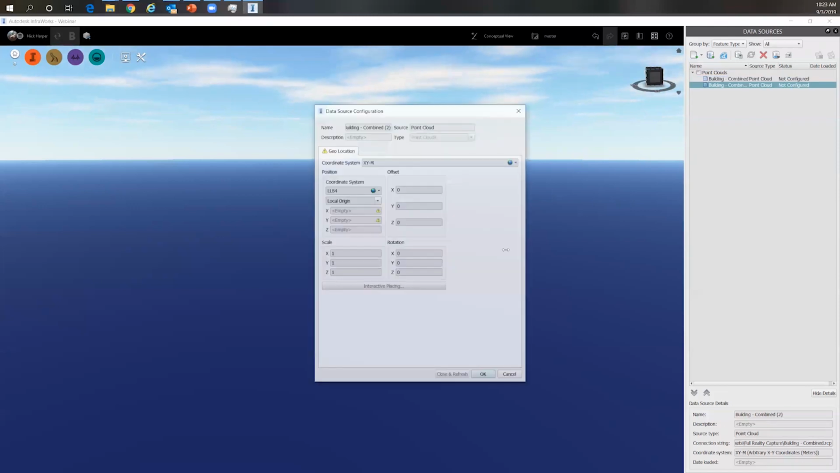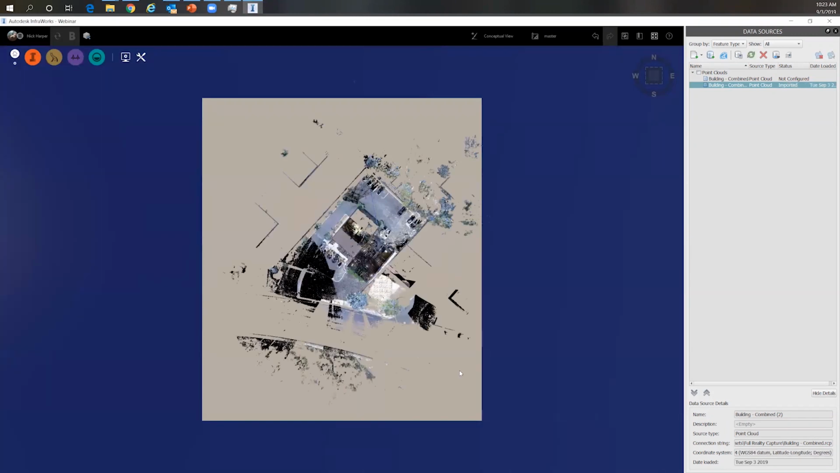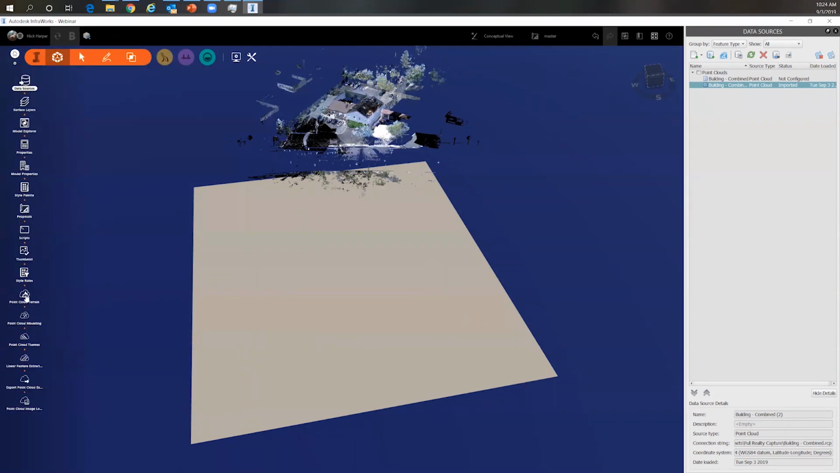All right. And we'll just set a flat long coordinate system for this really quick. All right, so this brought in my point cloud data inside of InfraWorks here, right? Now what we can do inside of here is we have tools for creating point cloud terrain.